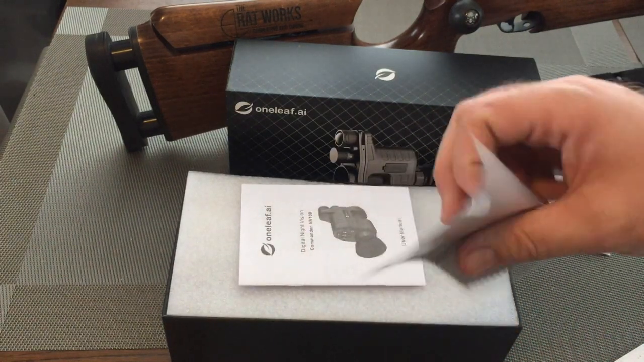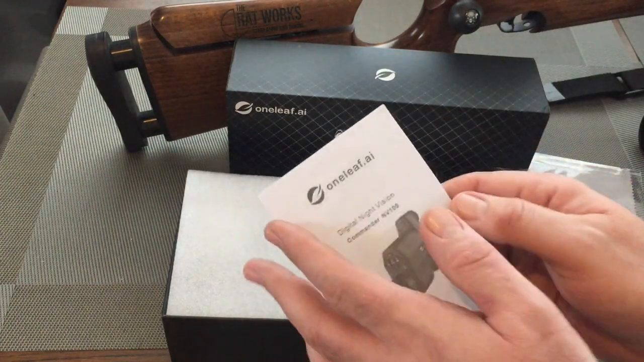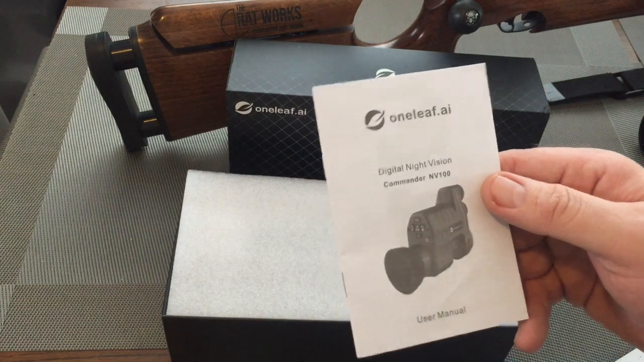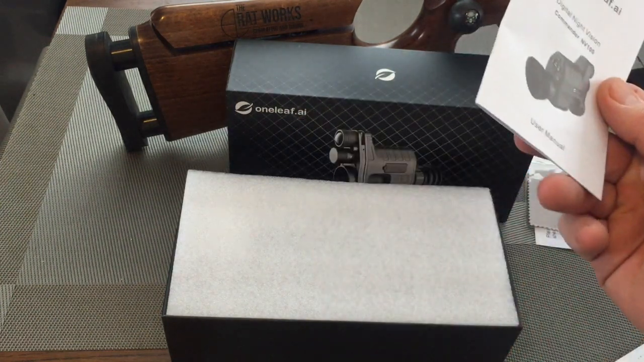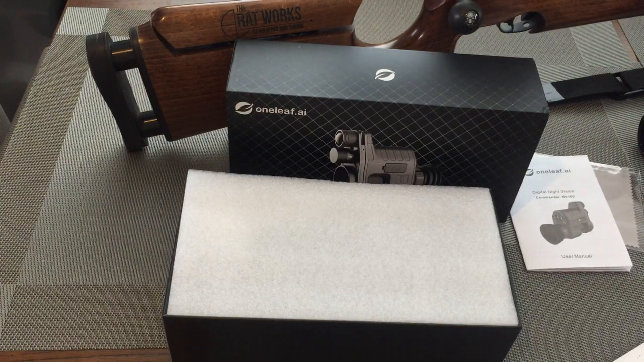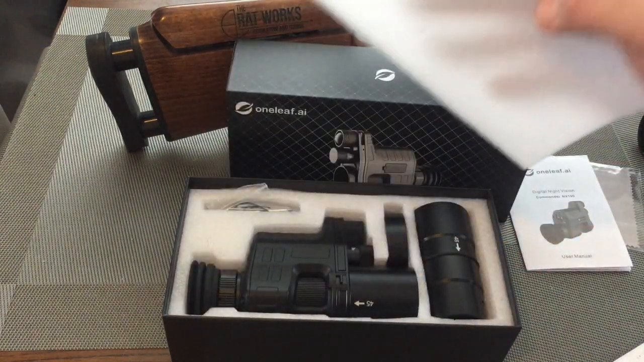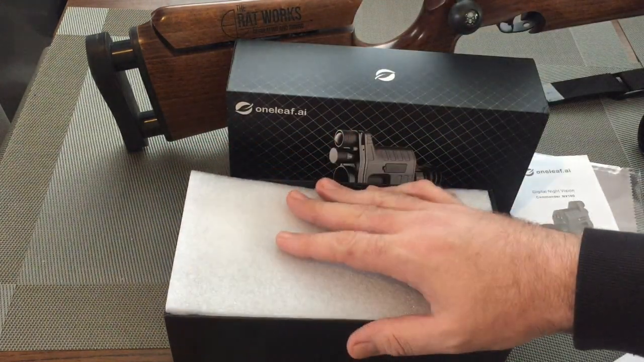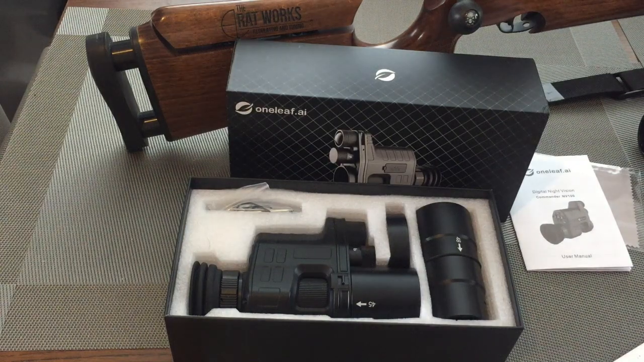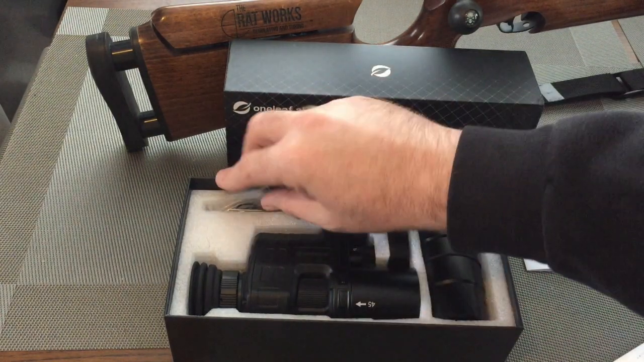You get a lens cover, a lens cloth, and you get a very comprehensive and easy to read instruction booklet, which none of the fellas will read. We'll throw it to one side. All of the ladies will read, and they'll know how to use it way before we do. It comes very secure in this box with polystyrene lining, so it will keep it nice and safe during transport.